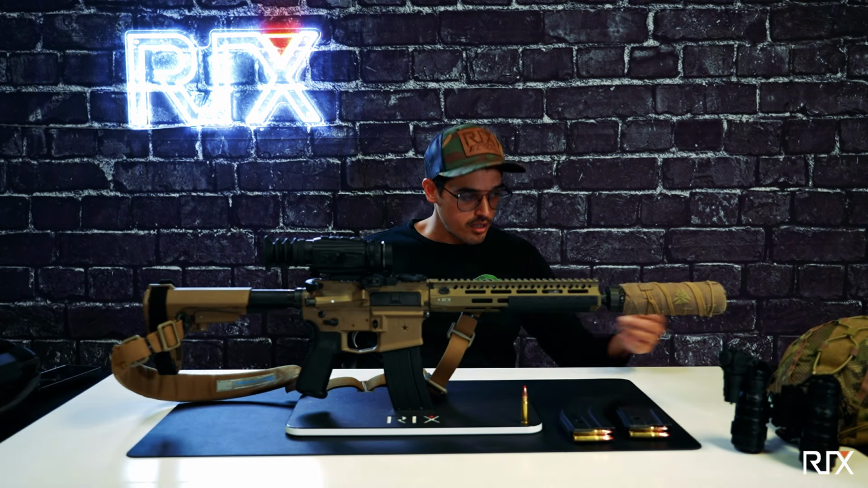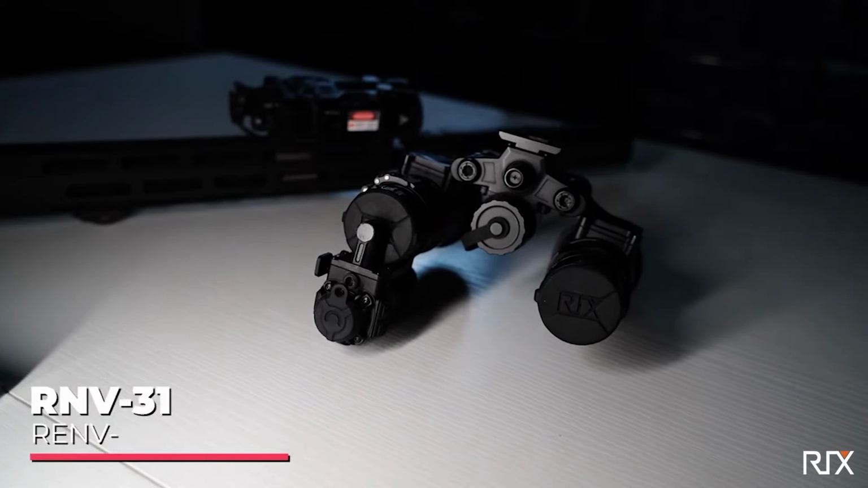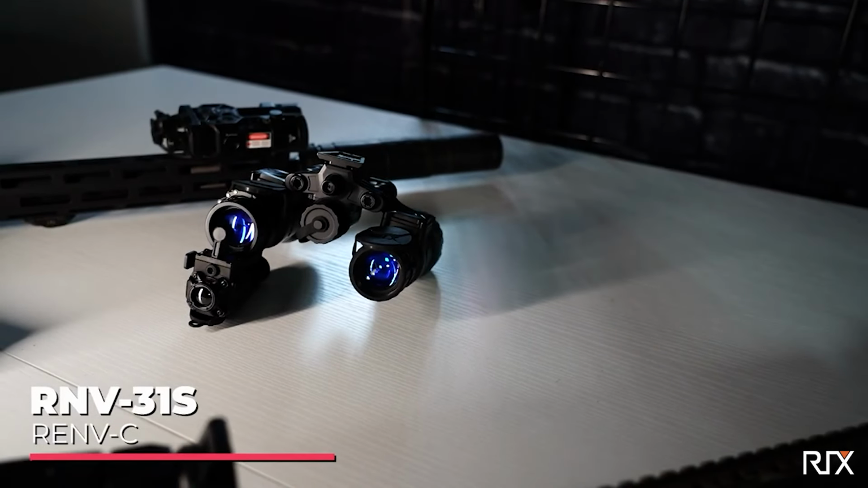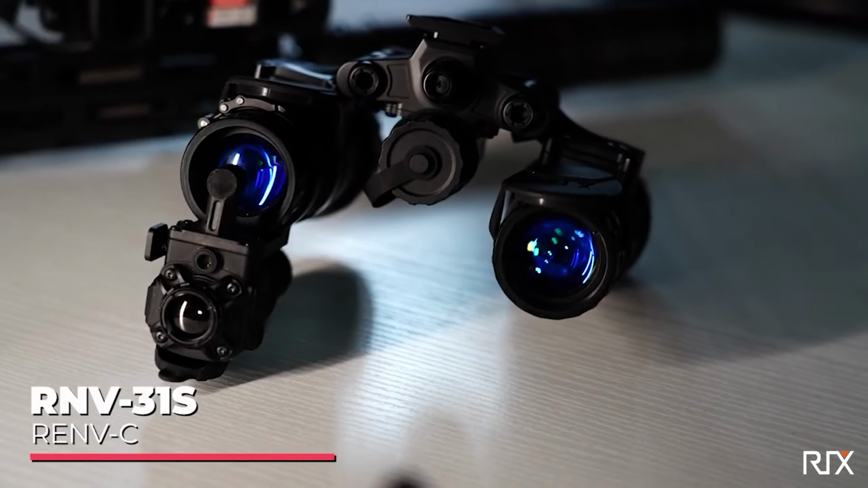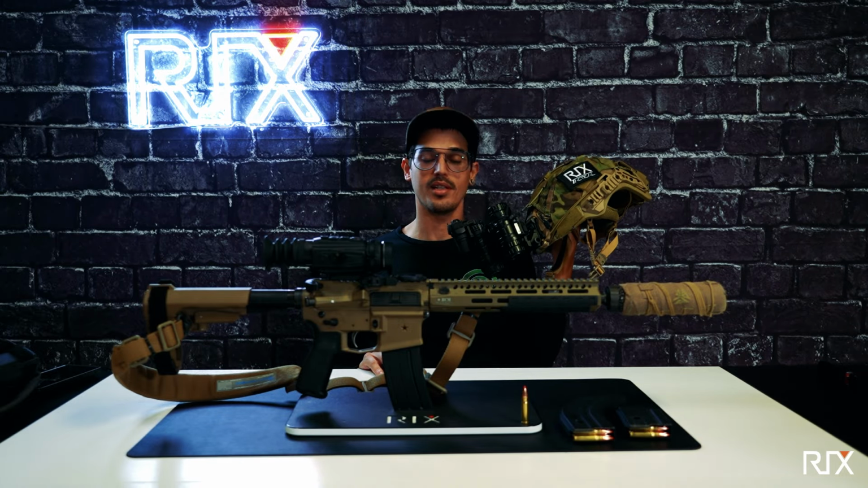We did also have this, the RNV31S, attached to the RENBC. It is a thermal clip-on. If you don't know what this does, it's freaking awesome. It shows you hot targets from up to about 300 yards away. You can use night vision through your windows, so you can drive around in the night through your car windshield without headlights on, without spooking things around you. Makes life a lot easier.